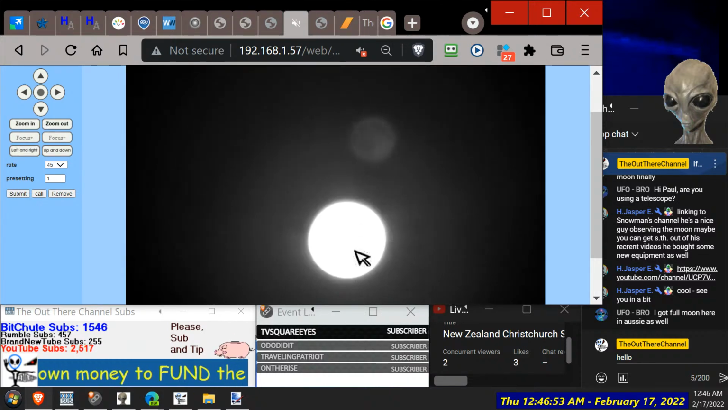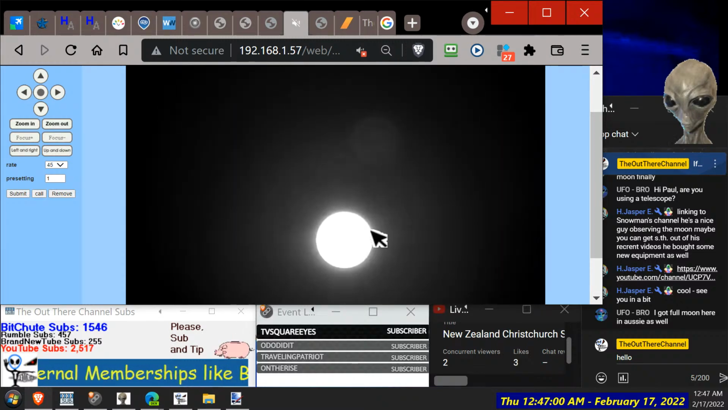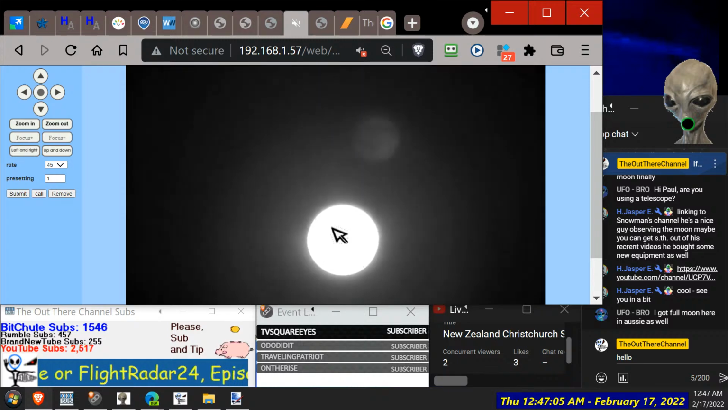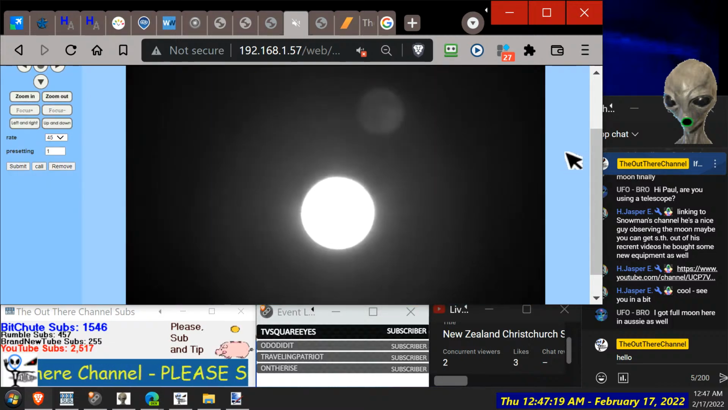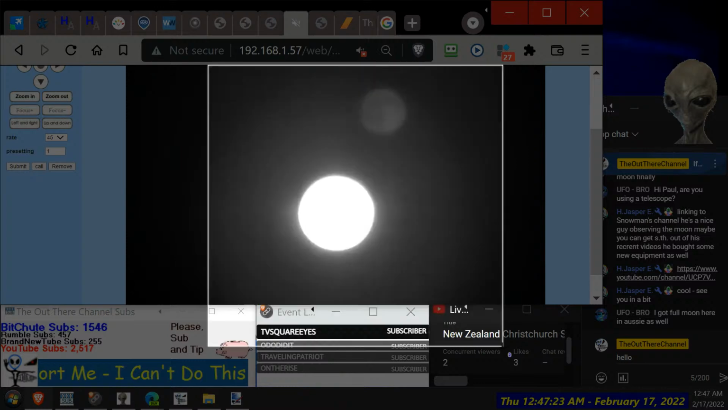And you can see that's a reflection of the moon on the back of the other lens. It's got multiple lenses in there for zooming and stuff. So when you get lens flare, it's actually a reflection of some of the light off the glass back at the sensor, right? And it makes these artificial objects on the screen. Well, we'll grab that one and leave it there tonight.